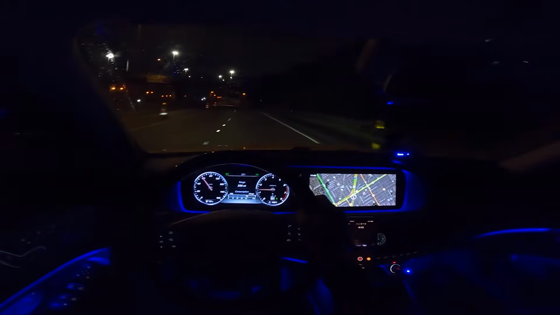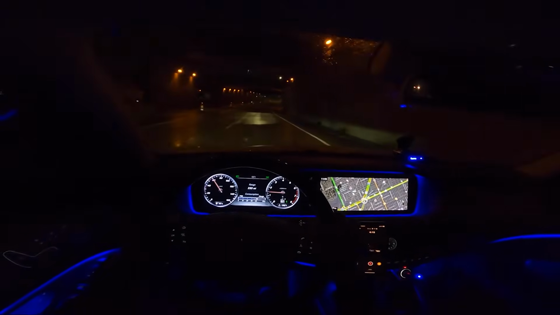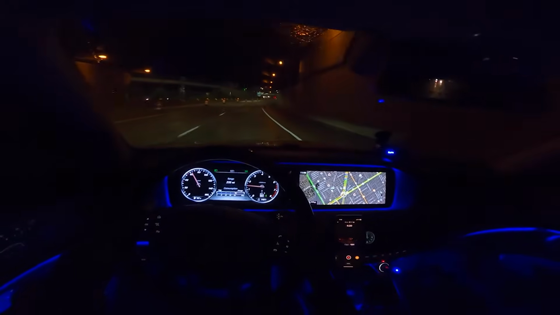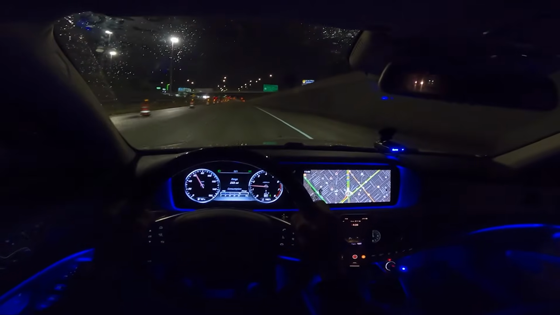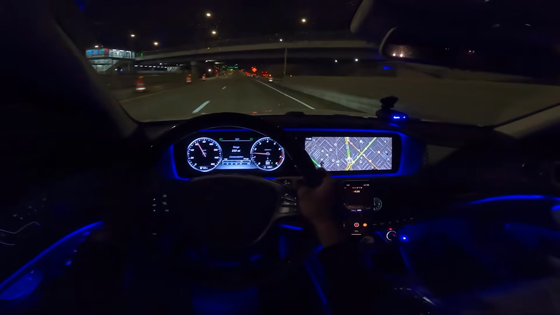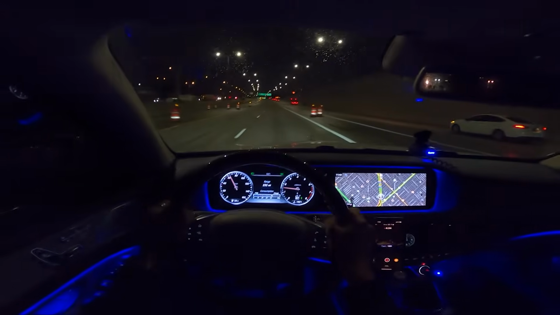The speakers in this car are beyond amazing. I believe these are Burmeister speakers. This one's optioned really well too. This has got the AMG package. It's got the different bumpers. It's got the Zenio diamond white paint, so it's like a nice pearl white. And just these LEDs at night, they just look stunning.